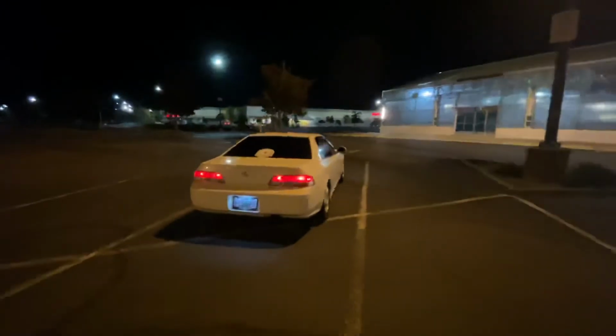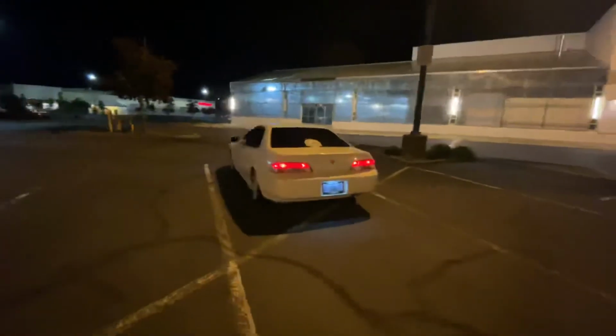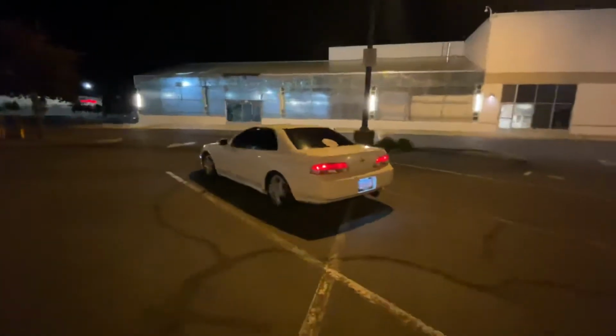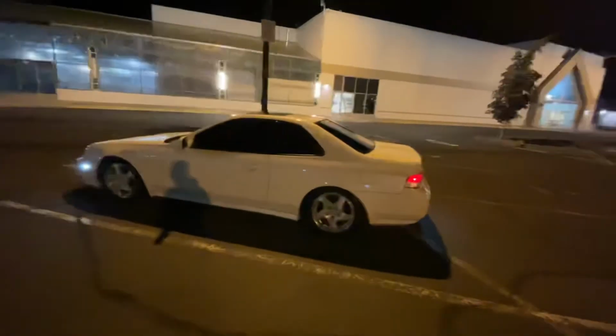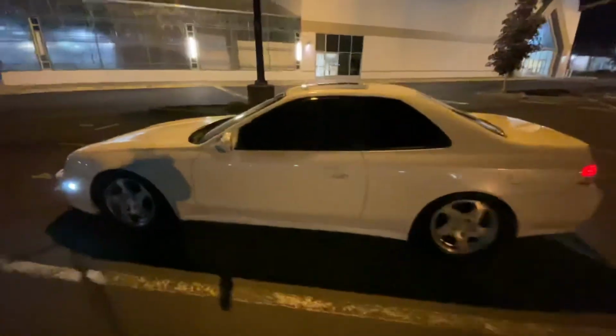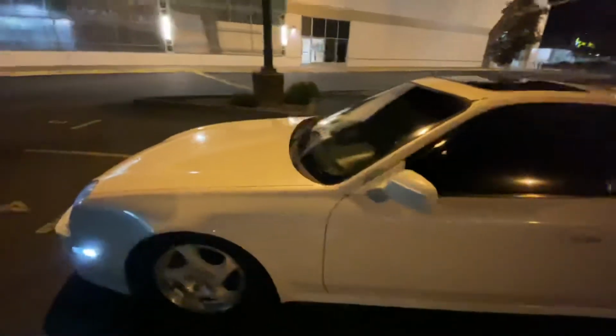There's always an aesthetic with the lights in cars. That booty though. Shit's fat, goddamn. Nah, we still on stock wheels. This thing's washed though. The paint is nice, you know. It's not too shabby. But I need wheels.